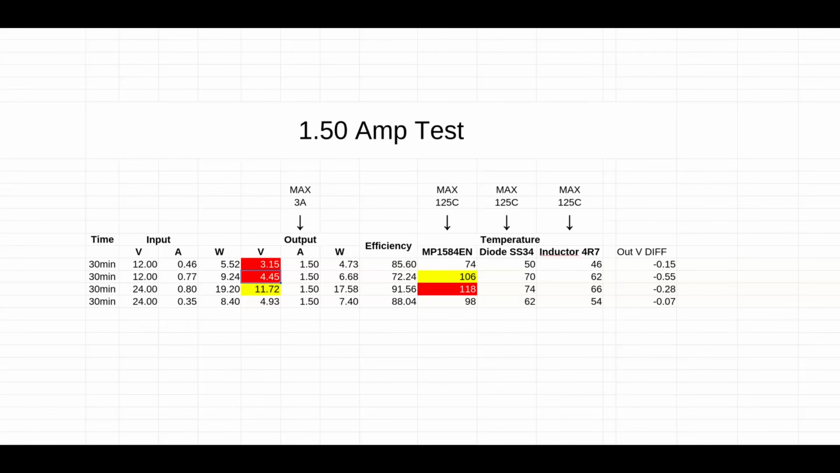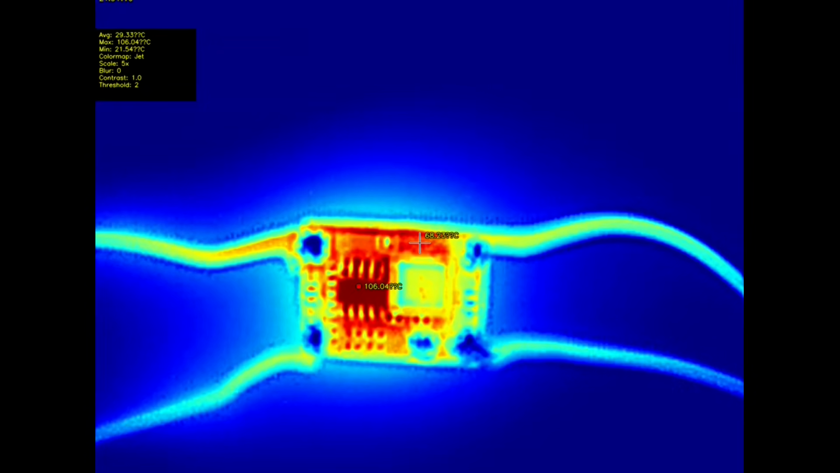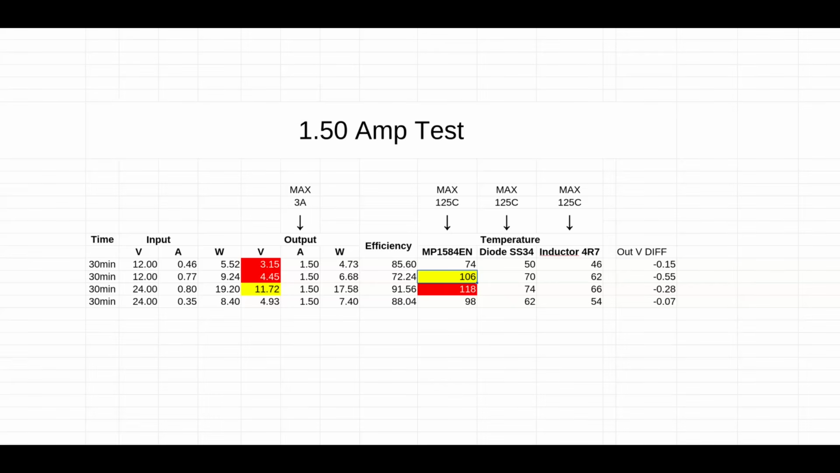12 to 5 volts. We lost here. It's 4.45, so a lot of the hardware will not like this voltage. The efficiency is 72%, and we went on the IC to 106 degrees, which is not good. In open air, okay, fine, but in the long run it will go up. So I would say this is a no-no.